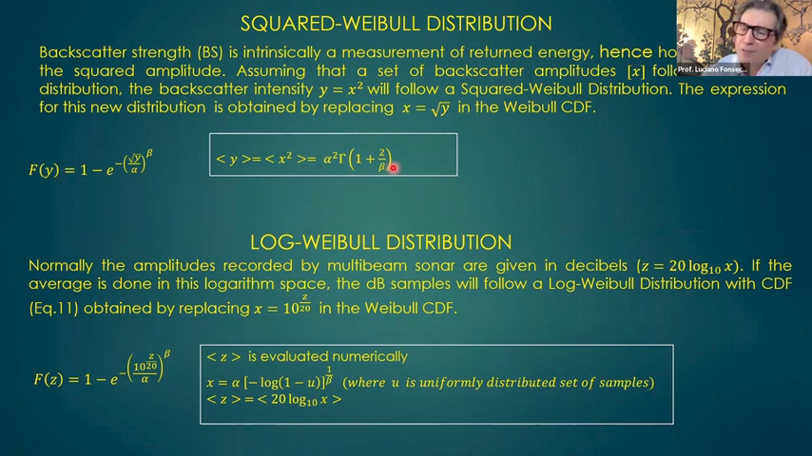You would get a log Weibull distribution. So this is how it looks. I tried a lot to get analytically the mean of the distribution. I could not, so I evaluated it numerically. It's quite easy to evaluate numerically a Weibull distribution.